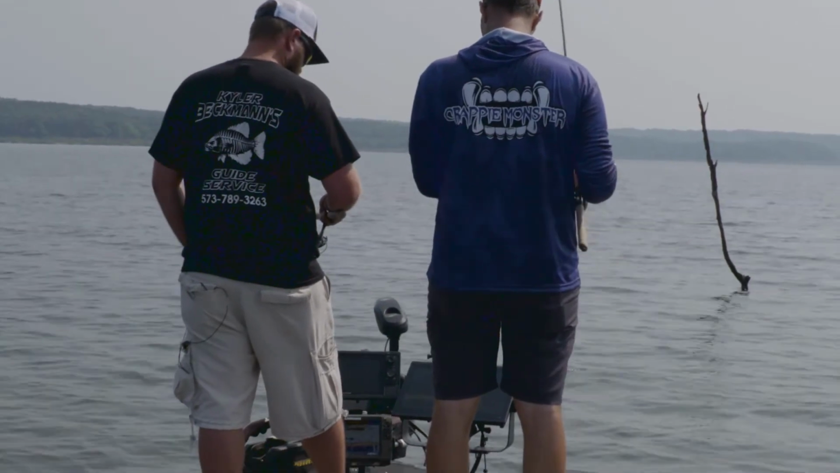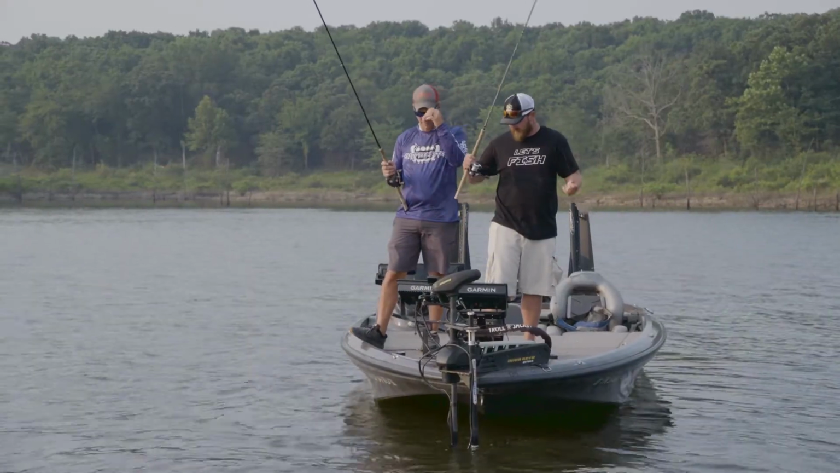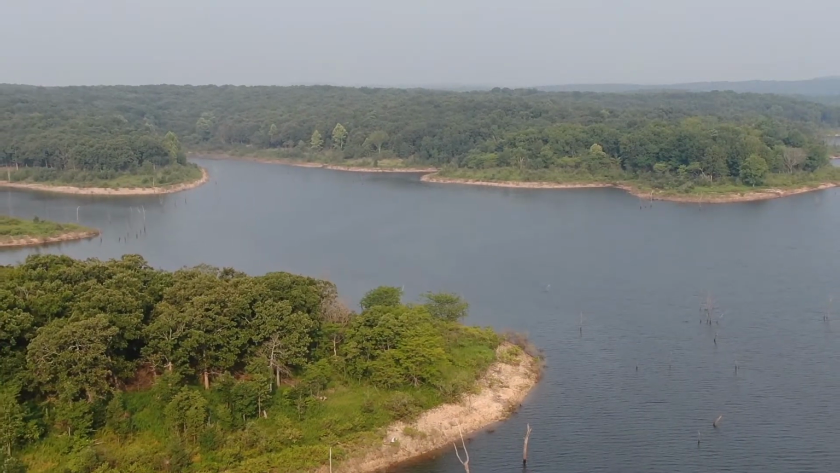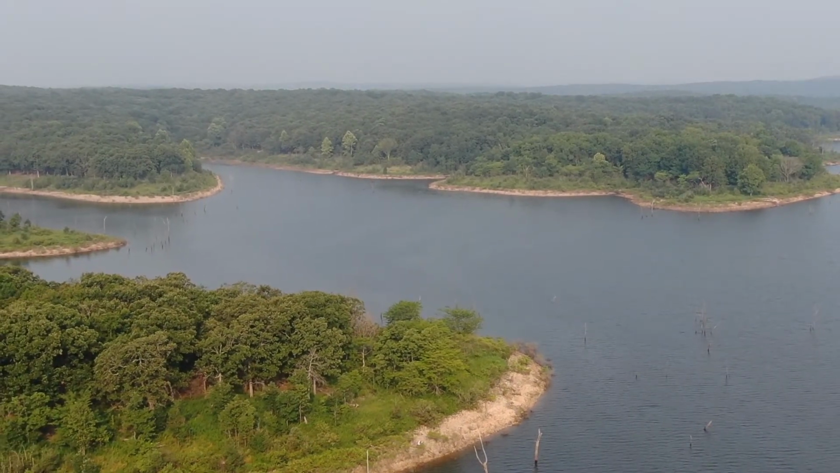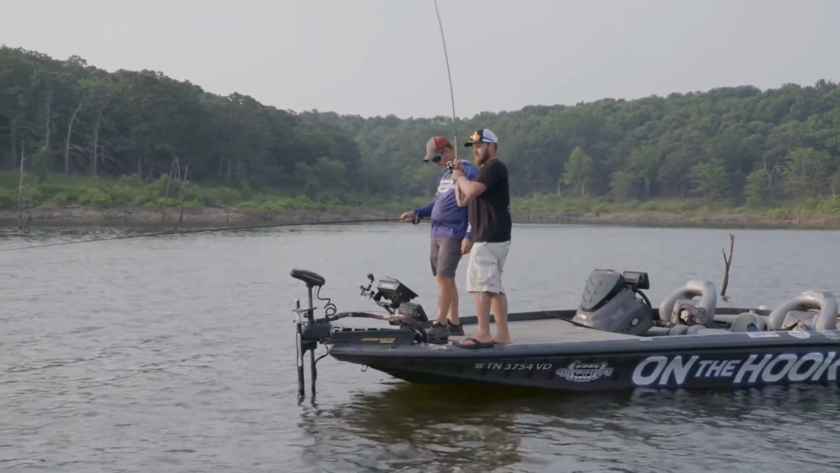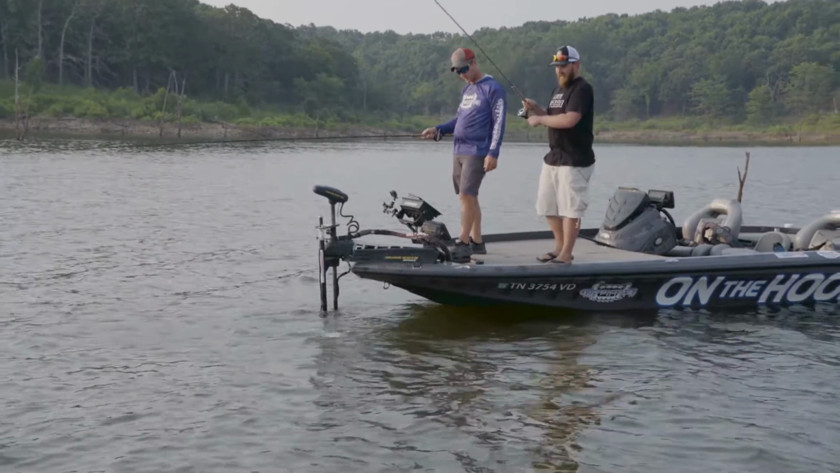Pretty stinking amazing, isn't it? How many fish is in this thing? And this is a huge lake. What is it, 75,000 acres, is that right? Yep. Goodness. All that for that guy?